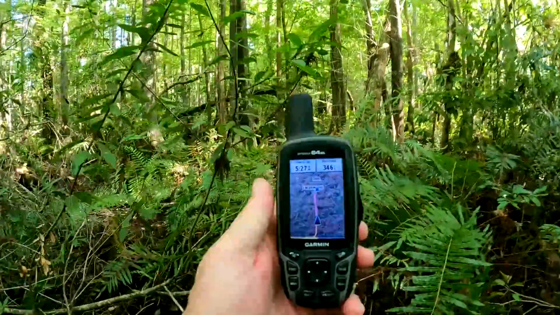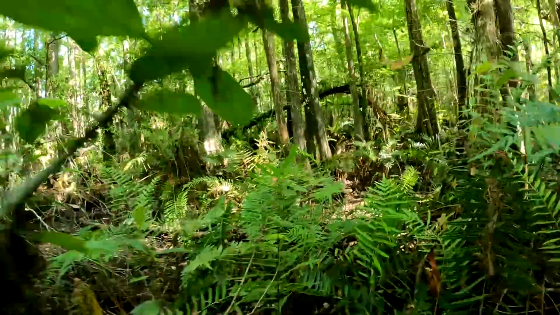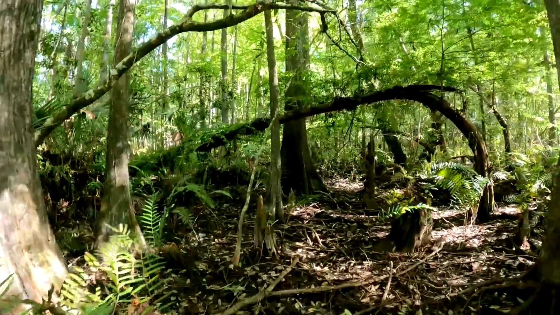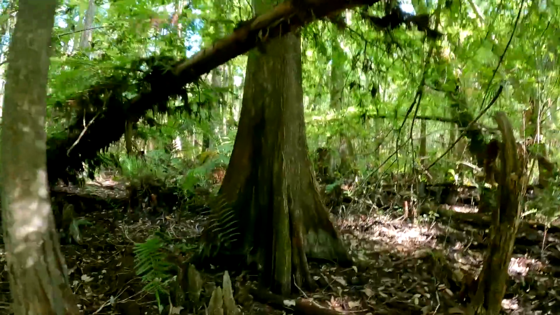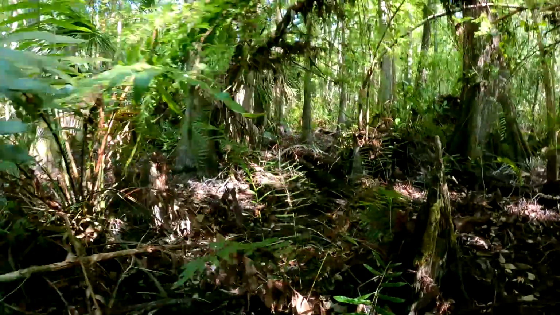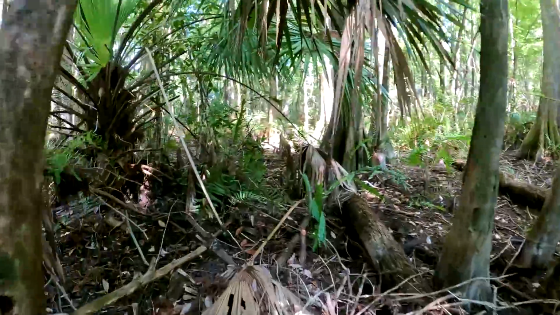We got 330 feet to get this camera. I brought it in here to this area where you can see all these big cypress trees, and there was some standing water. So I figured that would be the key to getting some animals coming in here, feeding in the water, drinking, cooling off, bathing. So this should be a pretty good spot. Oh.